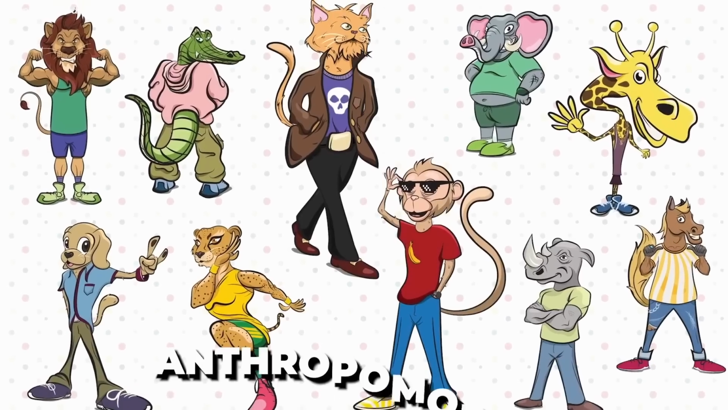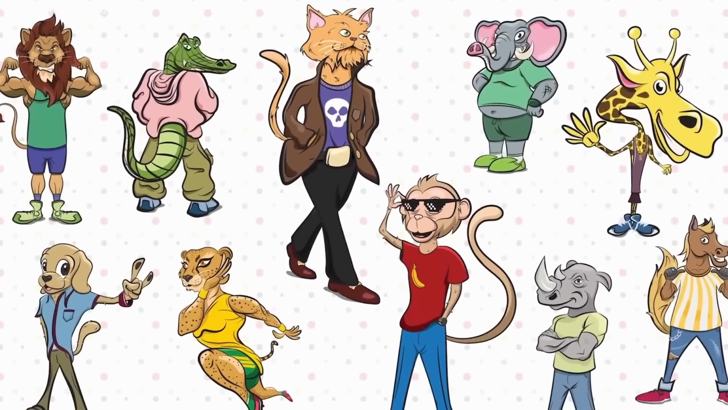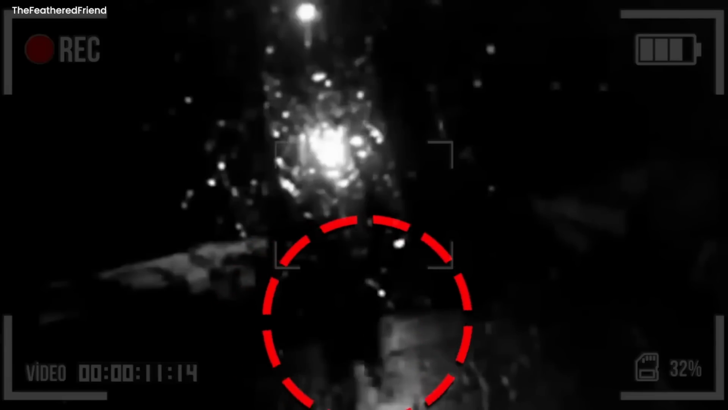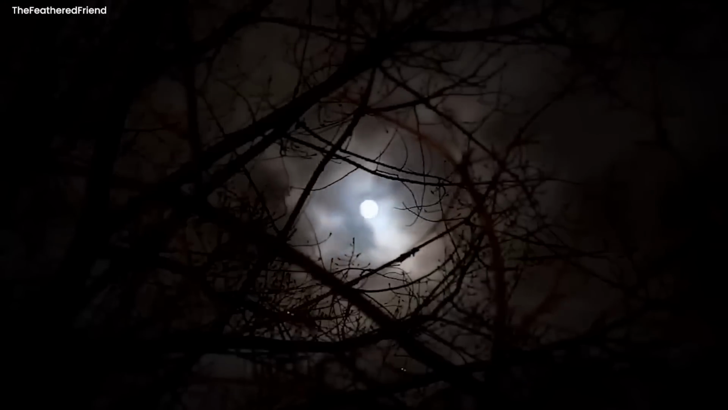The term anthropomorphism, which is used to characterize entities with traits of both humans and animals, causes this fear. The video intensifies the mystery and anxiety surrounding encounters with such enigmatic and unsettling creatures, and it begs the question of what this man may have caught on his dashcam, although the creature's true nature and identity are still unknown.